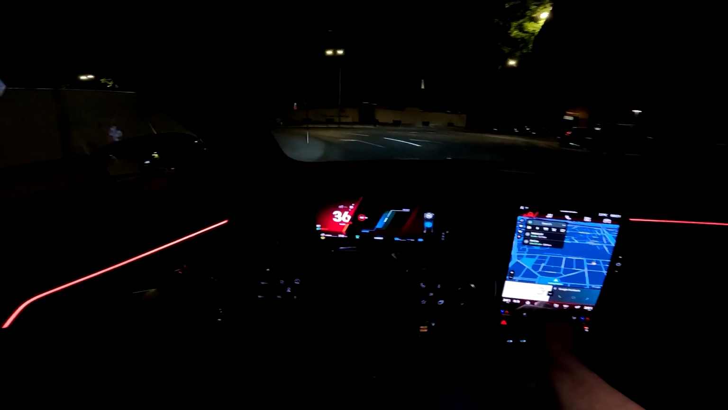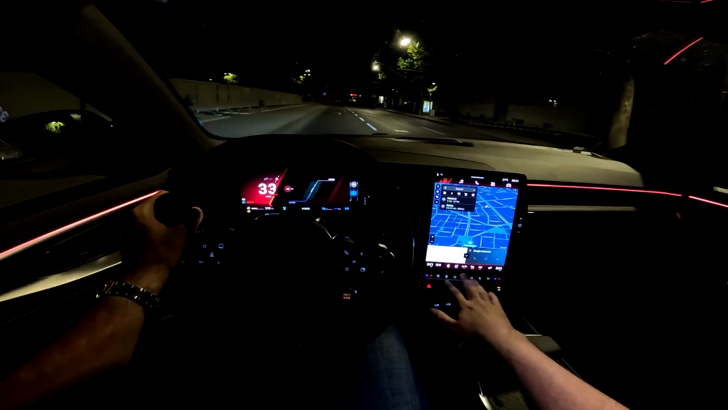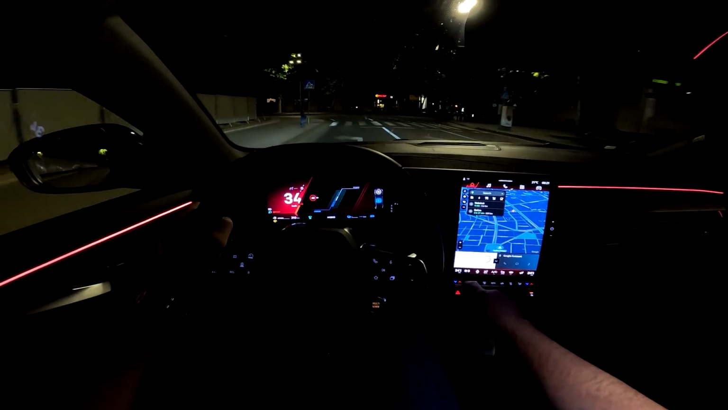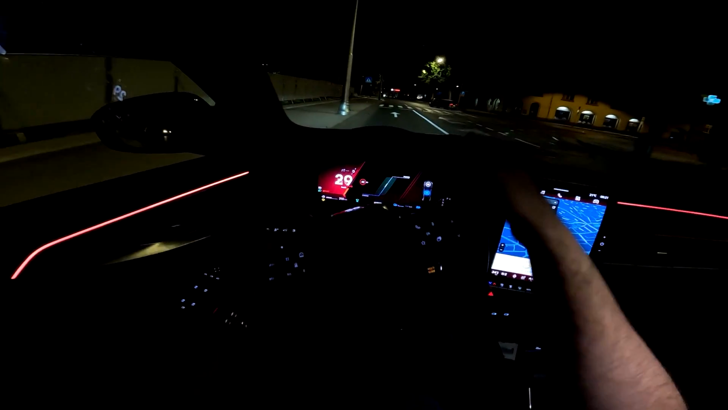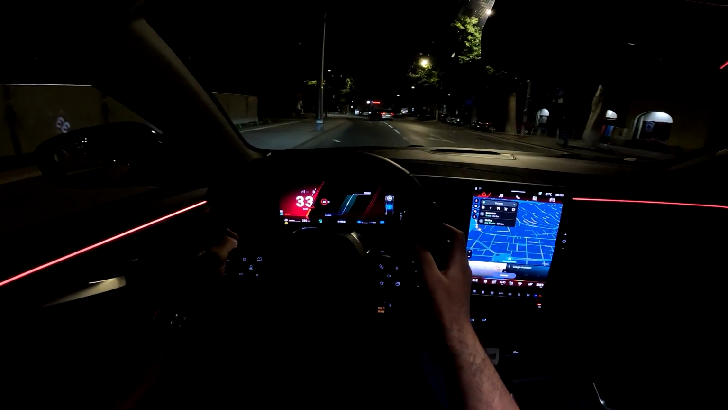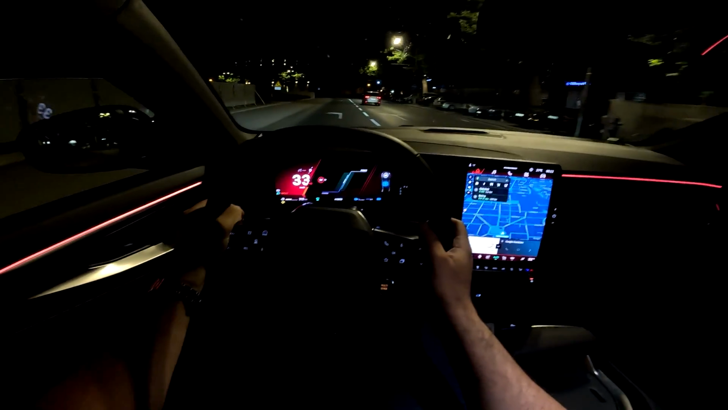The AC controls are on switches, so it's nice to see a big screen and everything, and then to still have the physical buttons here for some of the functions, including the AC. You can also use the Google Assistant to change various things. So for example, change temperature to 22 degrees. Sure, changing the temperature to 22 degrees. So that was also very cool and useful.